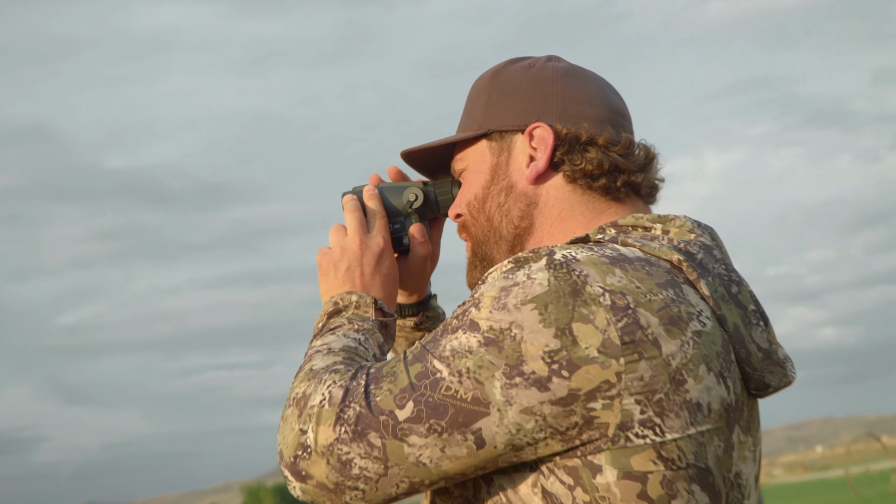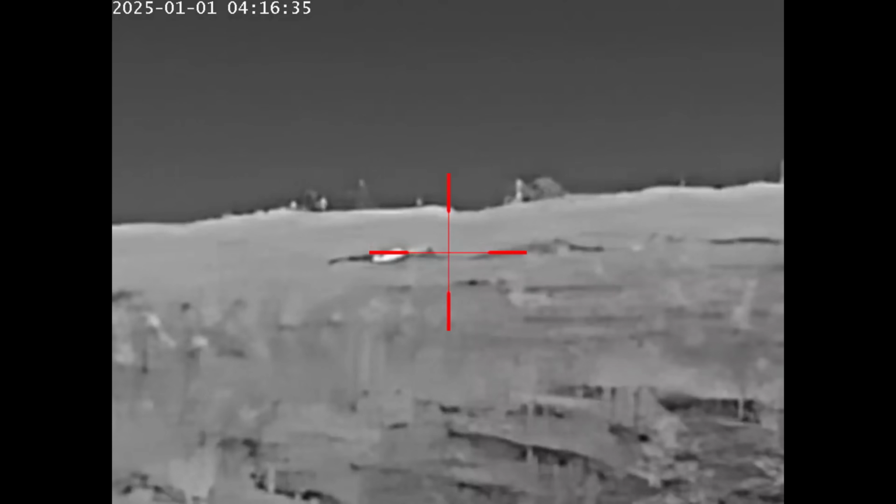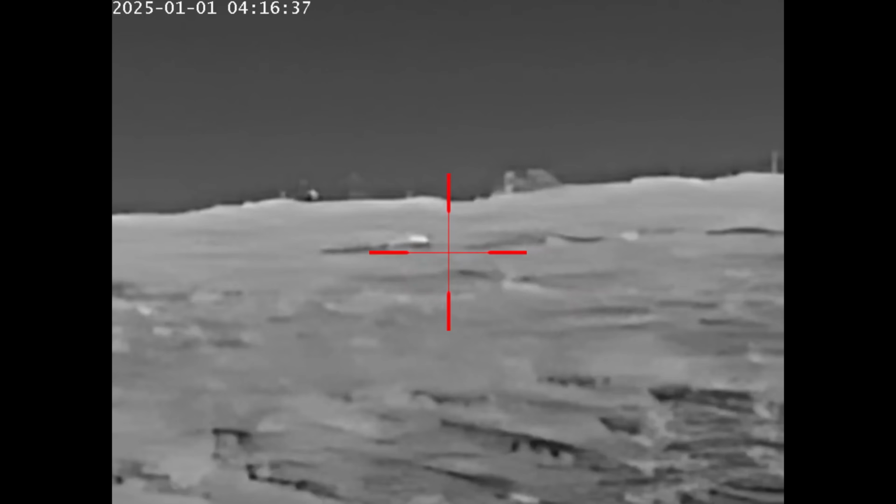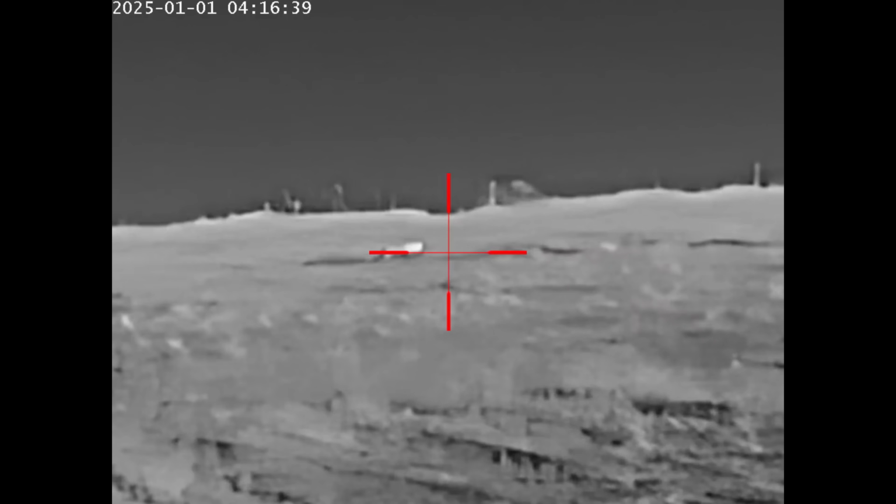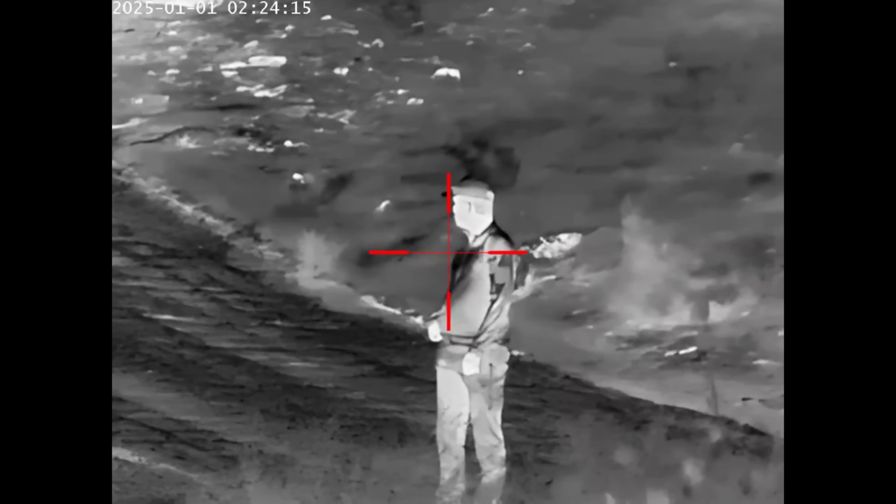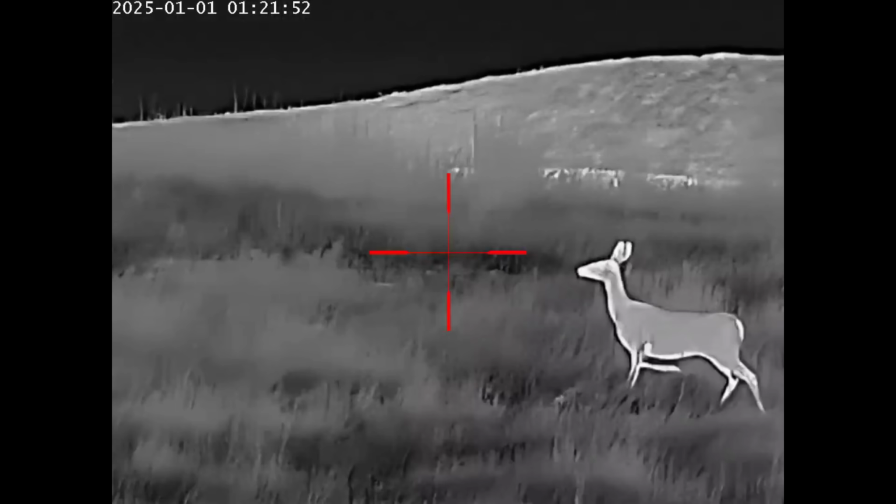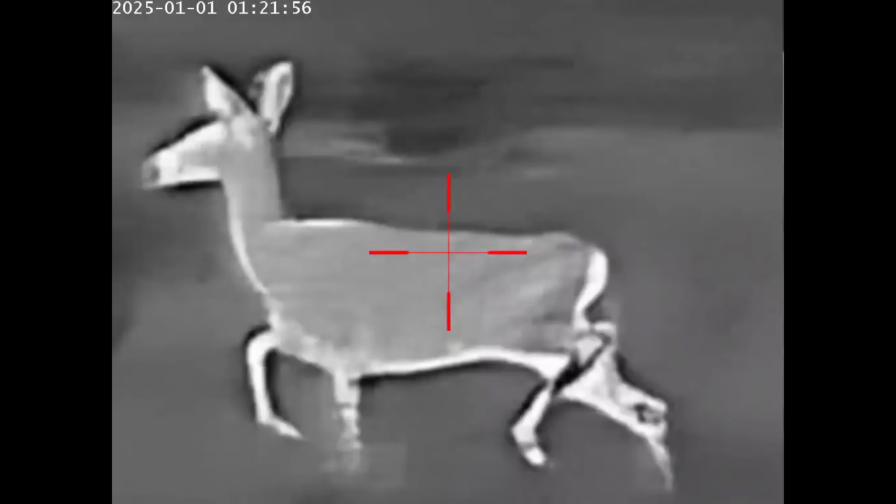I've played with this a little bit, and while it's not as good as the really high-end stuff, in fact it's really not at all as good, it's really pretty good for the price point of, I believe on the Goyojo Outdoors website right now, $849. So if that's your budget, I don't know that you can beat this for having something that's actually got a reticle in it, has a compass. It's really not bad at all.